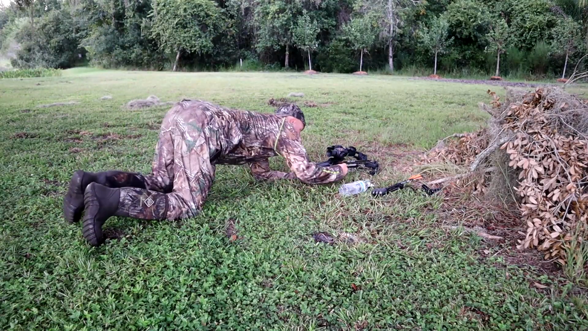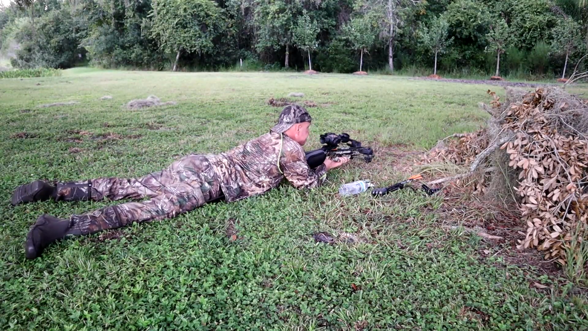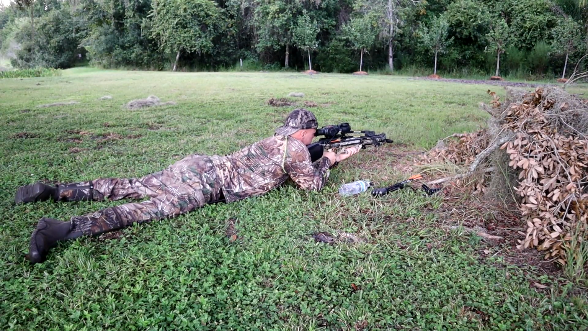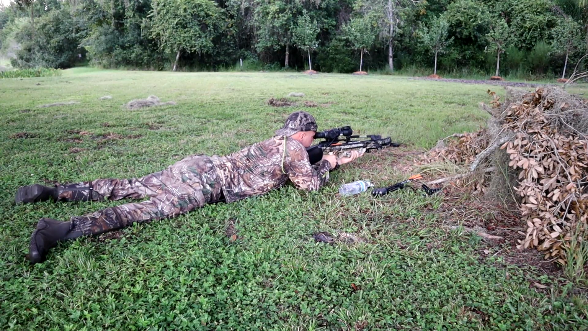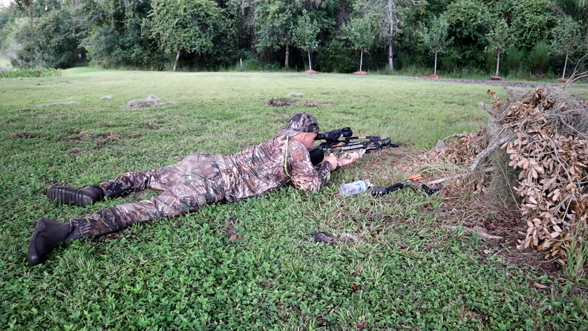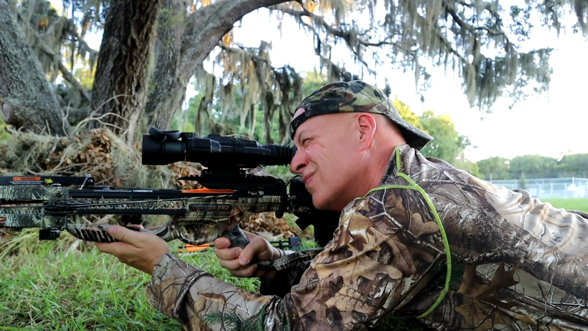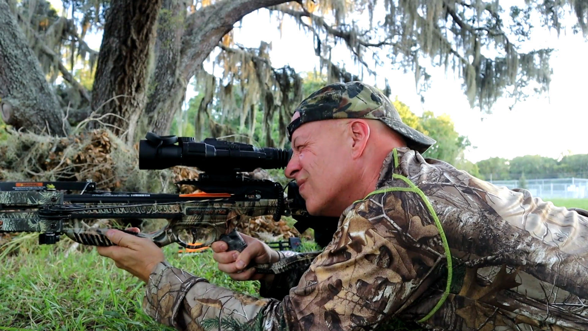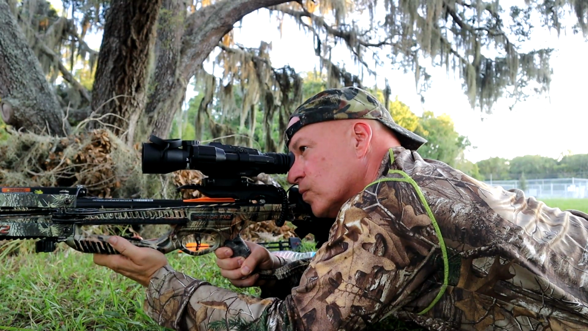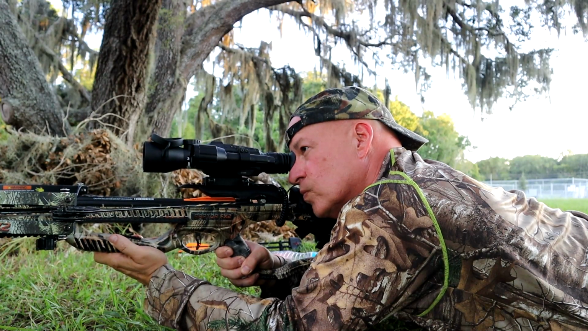Now you might be wondering why a crossbow. The crossbow's quiet, and I'm in an urban area and there's actually a lot of homes not too far away, and it also has to do on a lot of jobs with getting permission to use firearms from the local police department. And for you hunters out there, I'm not going to get too in the weeds about my gear. You can ask me questions in the comments, but I'm using an ATN X-Sight II HD and a Barnett Raptor 2 crossbow and a Rage broadhead.